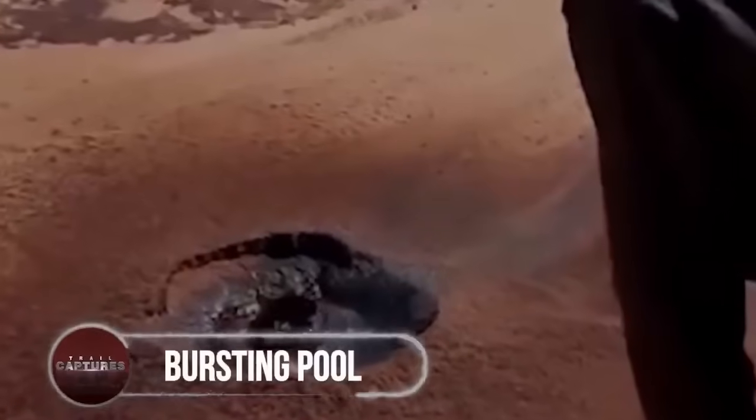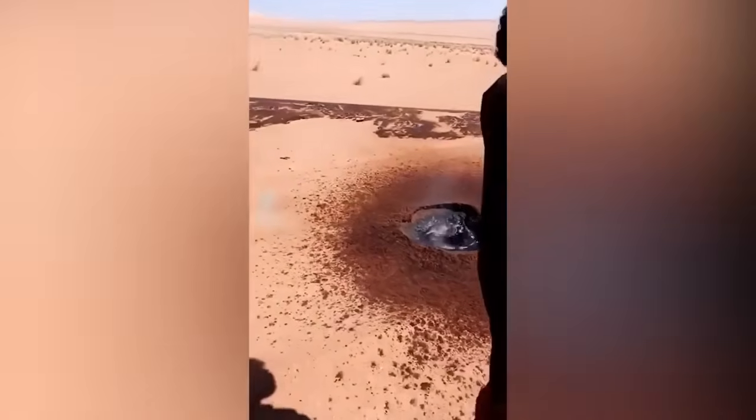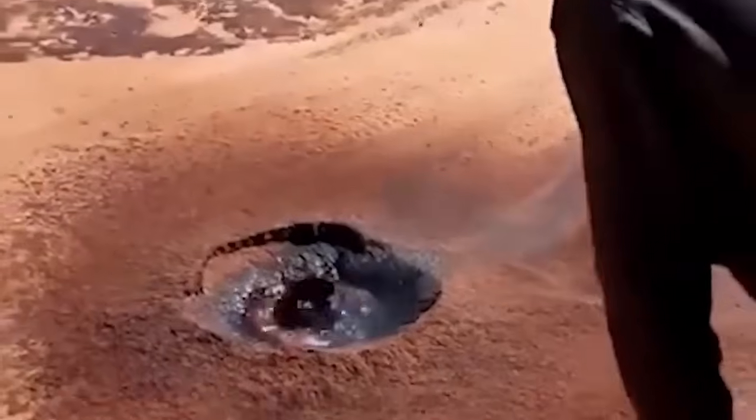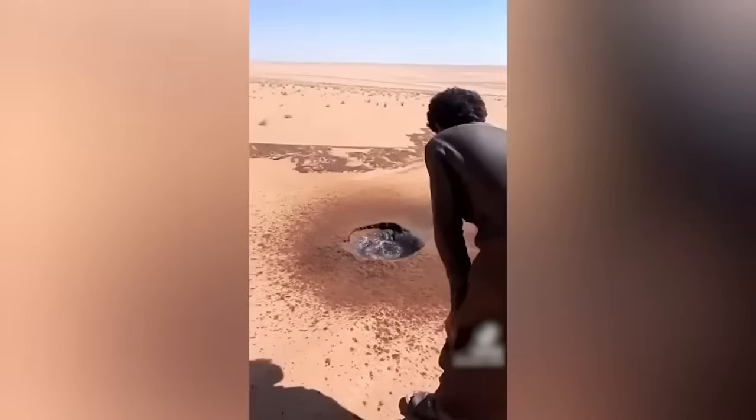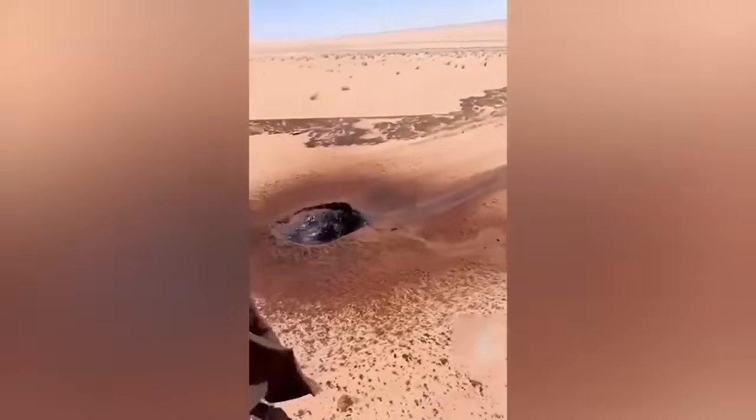Bursting pool. Right in the middle of the desert, there's lava popping out, and it looks like it's about to explode on the onlookers' faces. But what is it? This question has been baffling people for so long.